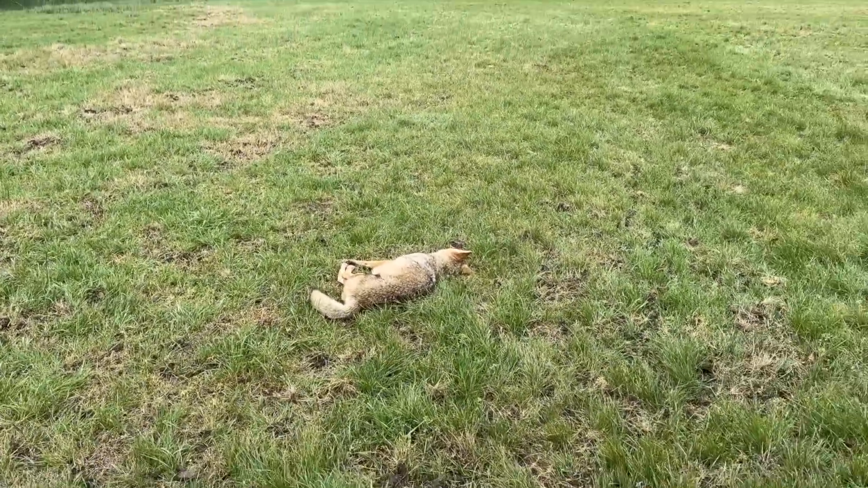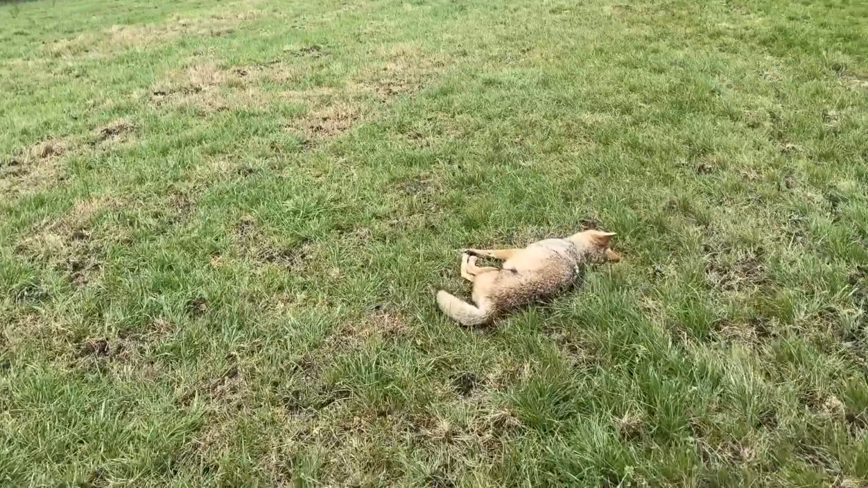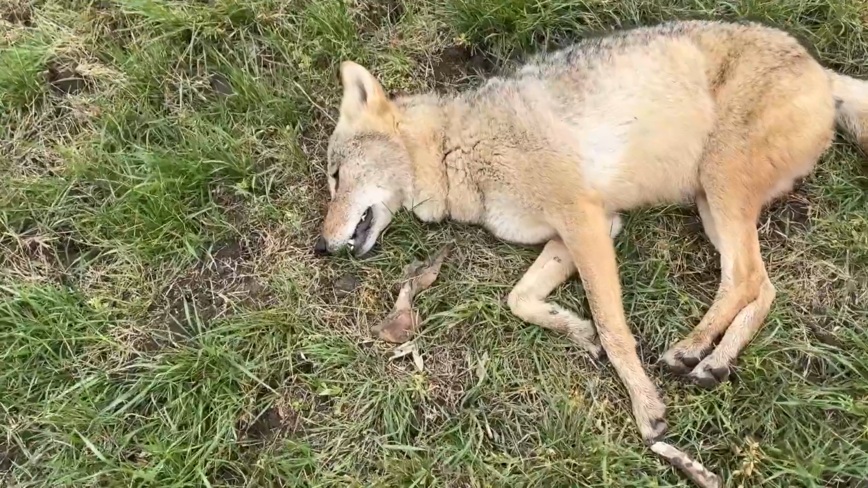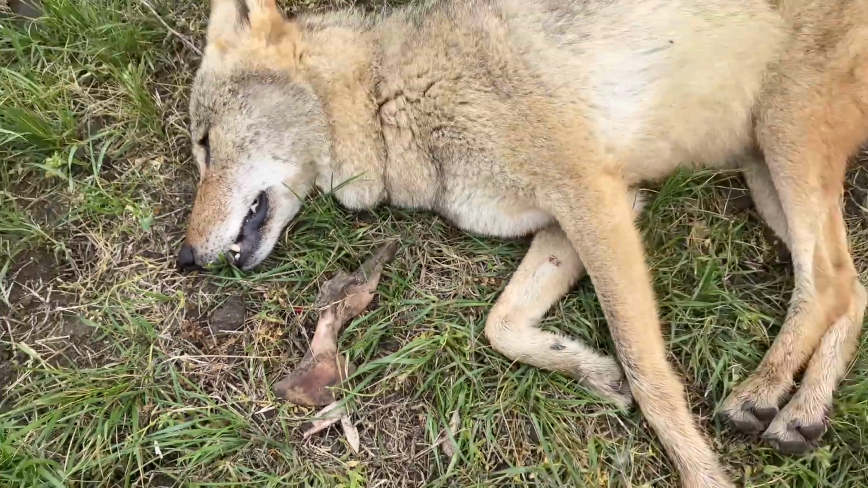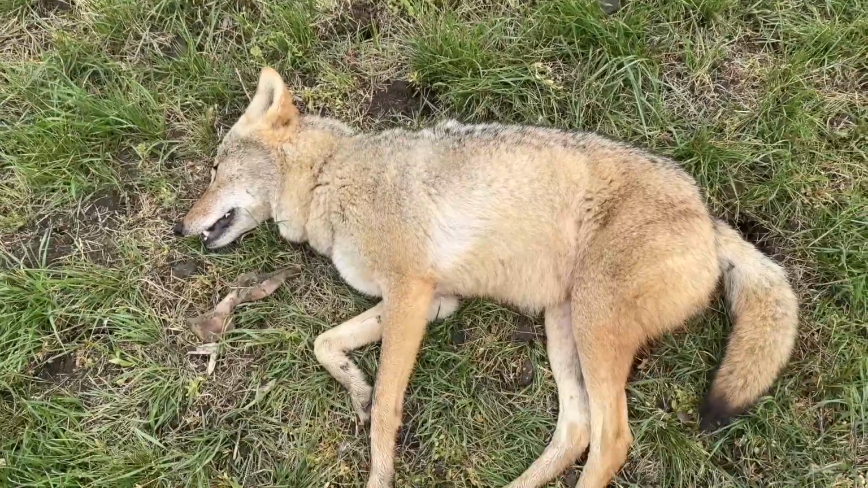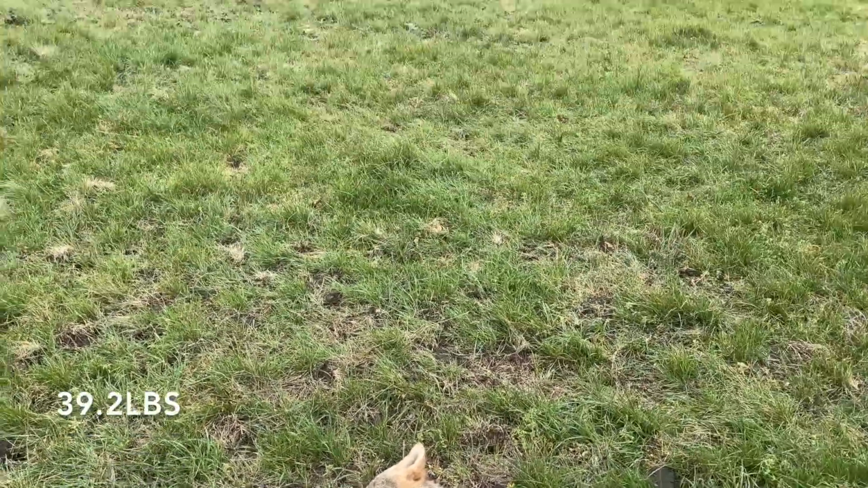Let's turn the buggy off. Coyote down. Chewing on a bone. Look at that. Chewing on a bone. That's what she was doing. He or she, we'll see. Male. Good size male too. We're gonna get weight on him. I actually got a scale in the buggy.